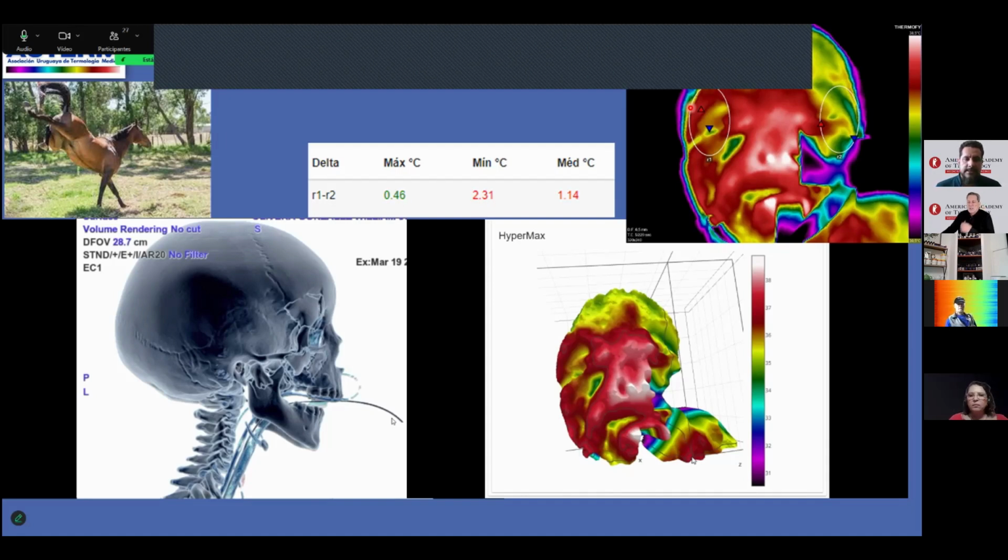Okay, the request is to assess an injury, we come inside the room and, oops, here, look at that. The first image of thermology, and we see then a hyperradiant area, and it most called attention from this area.